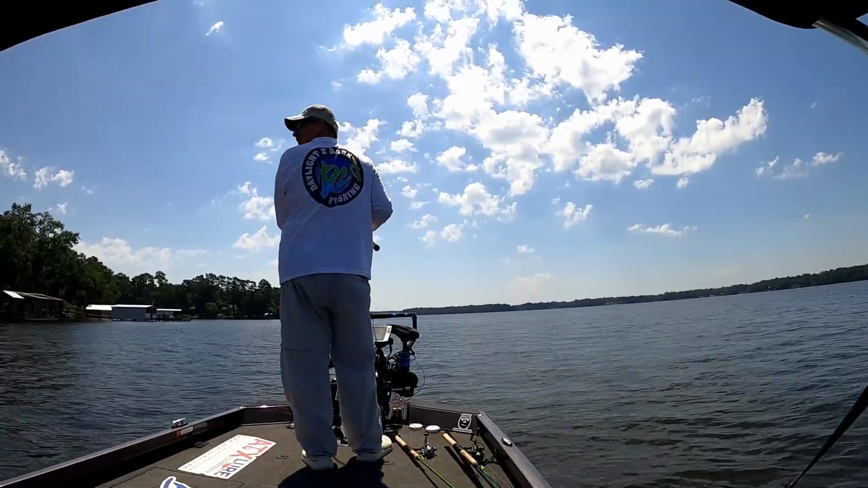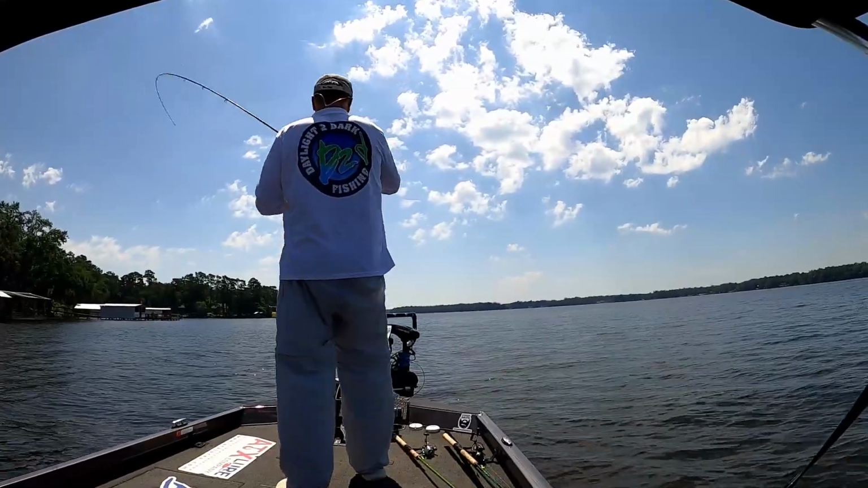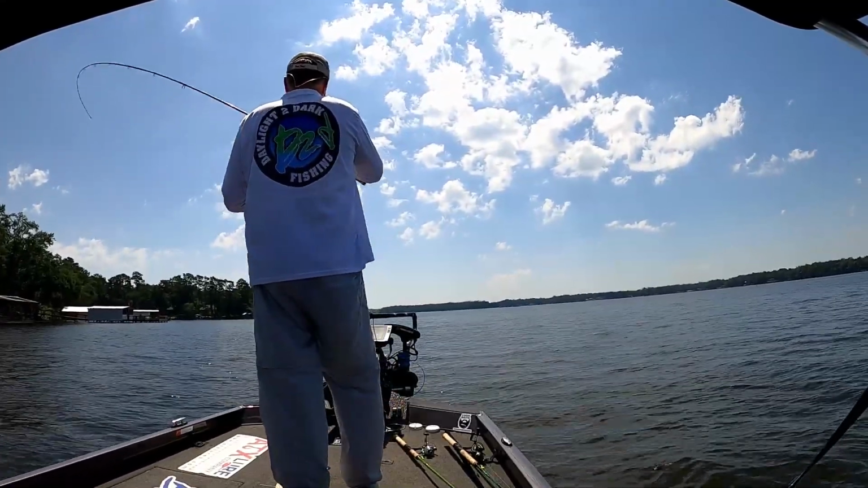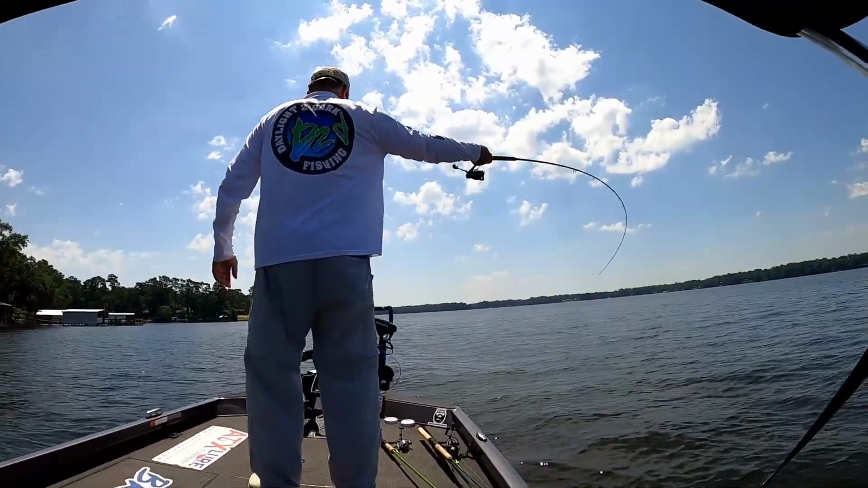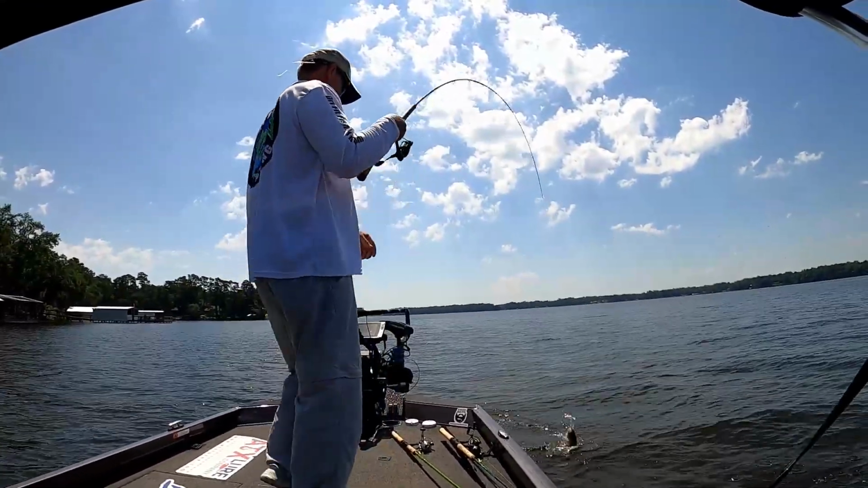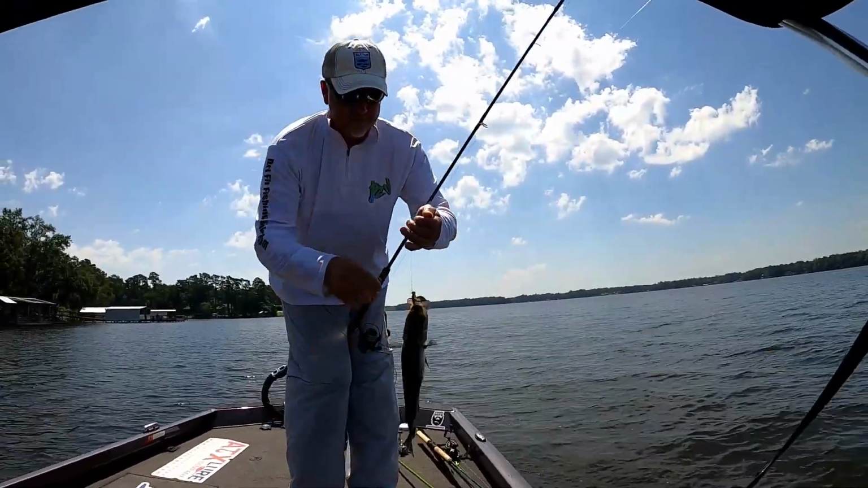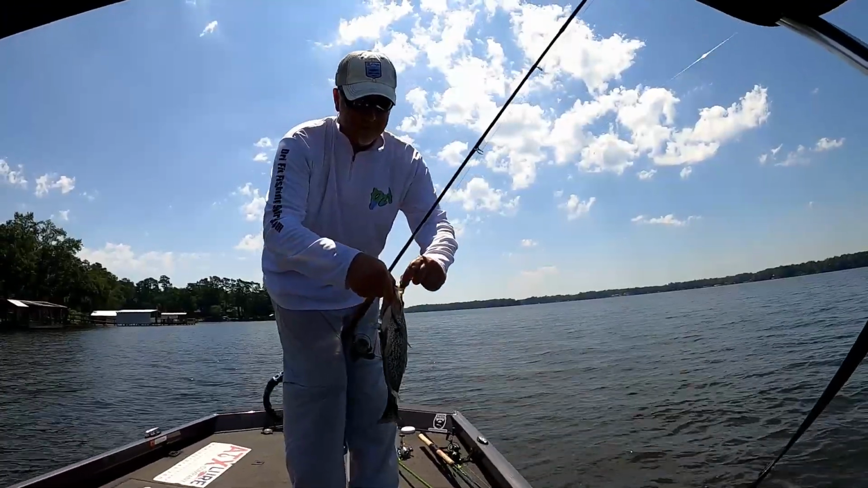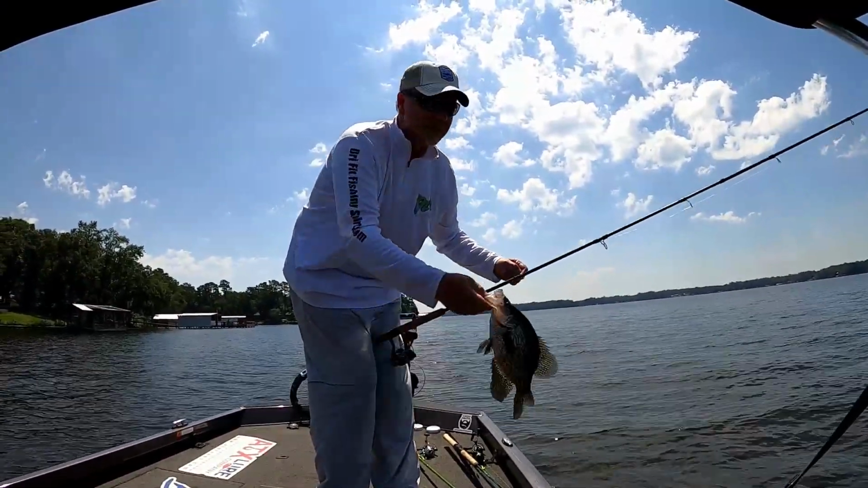Crappie? Yeah, I turned it loose. There's another one. Oh, there's another big old stud crappie. Oh yeah. Another nice big old pretty Talquin crappie.